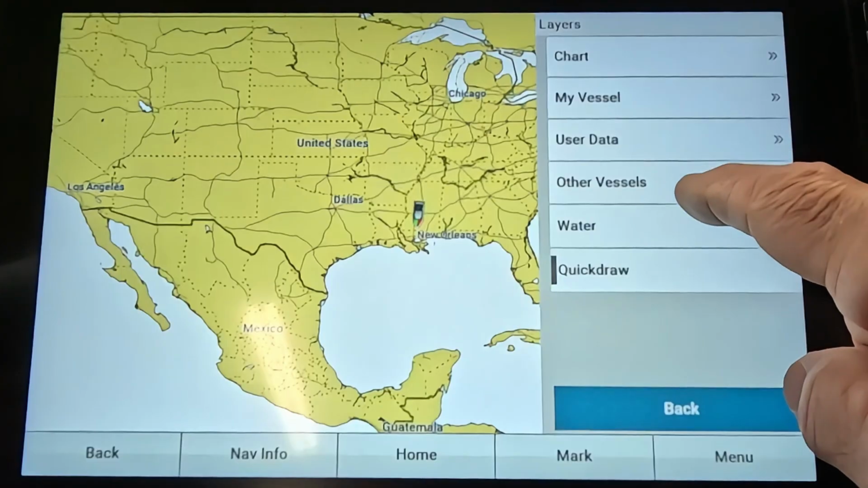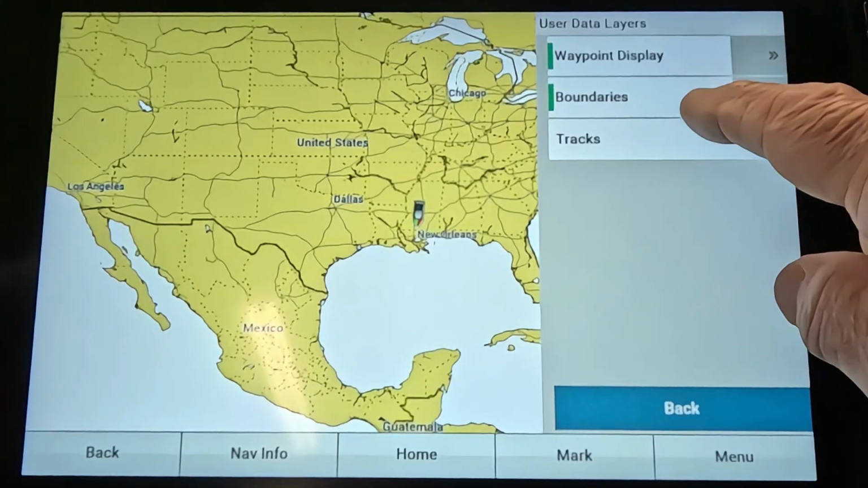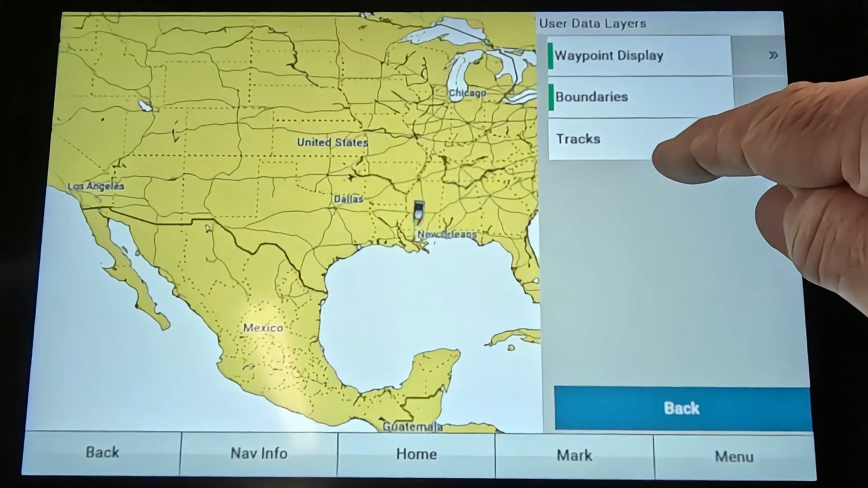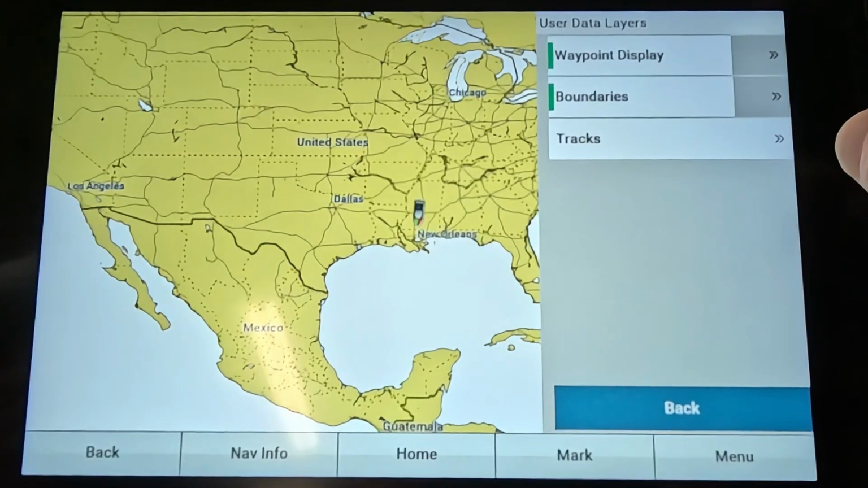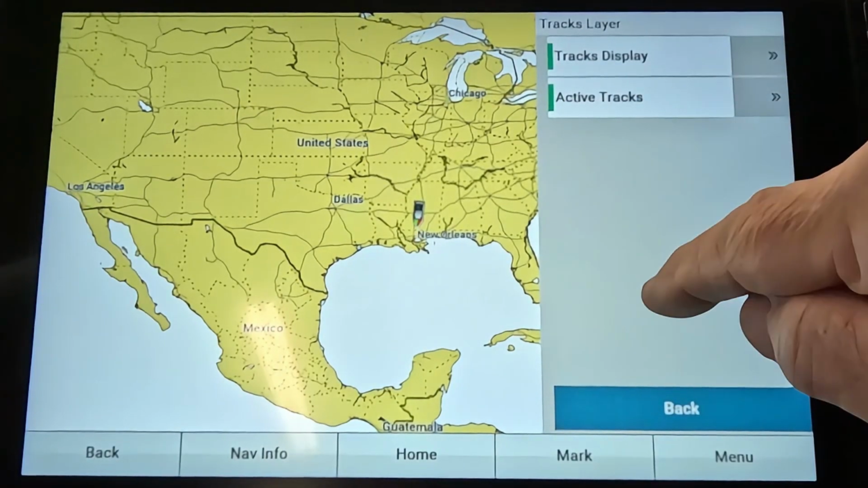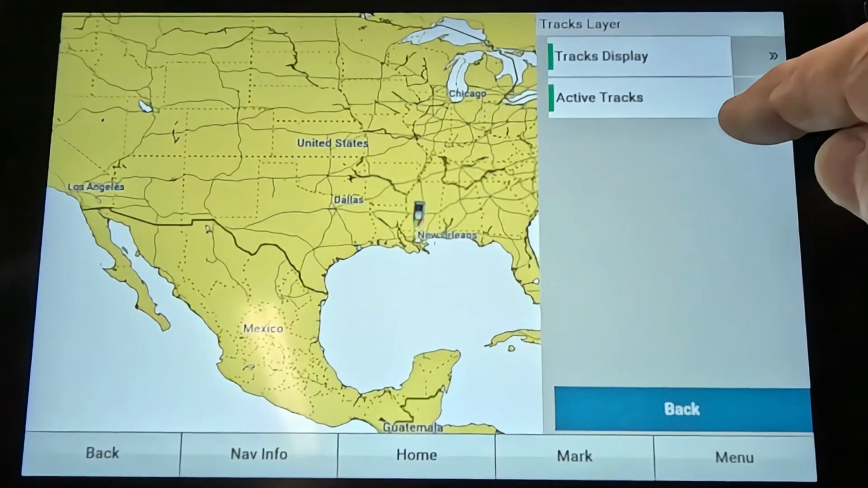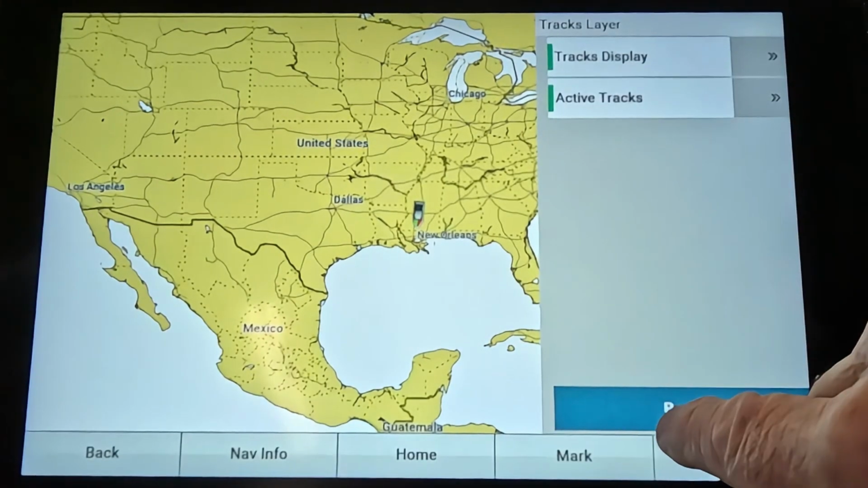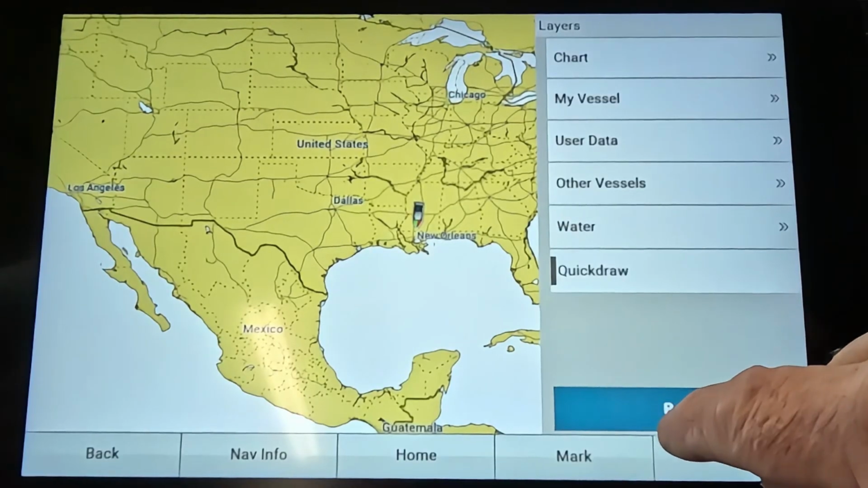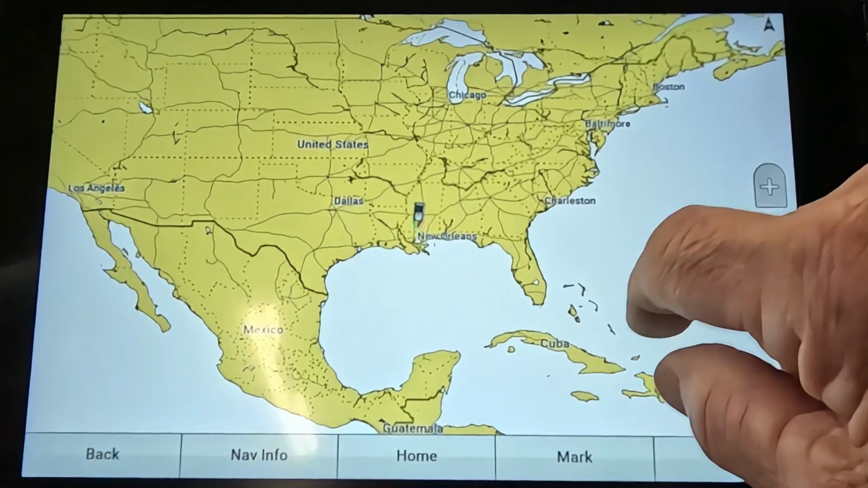Let's see. User data. Waypoint display, you definitely want that on. So it comes already on by itself. Boundaries, you can have it on if you want to. Tracks, I like my tracks to be accurate tracks. I like all of that on. I wanted to show where I've been so I don't keep running over the same area. All right, that's just about it on your map.